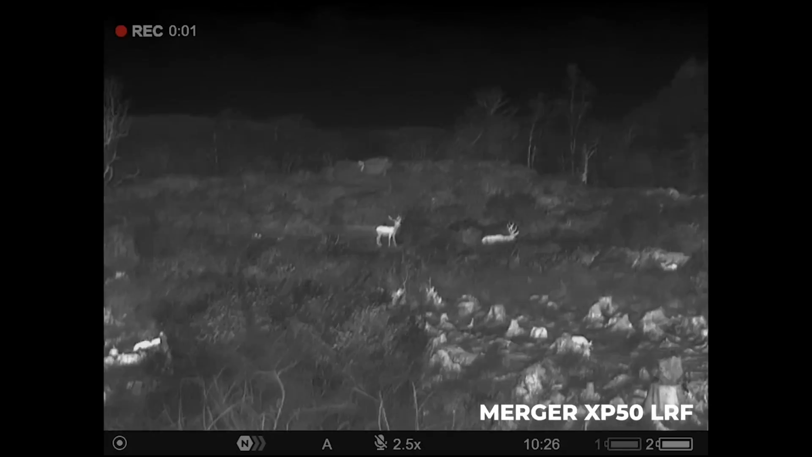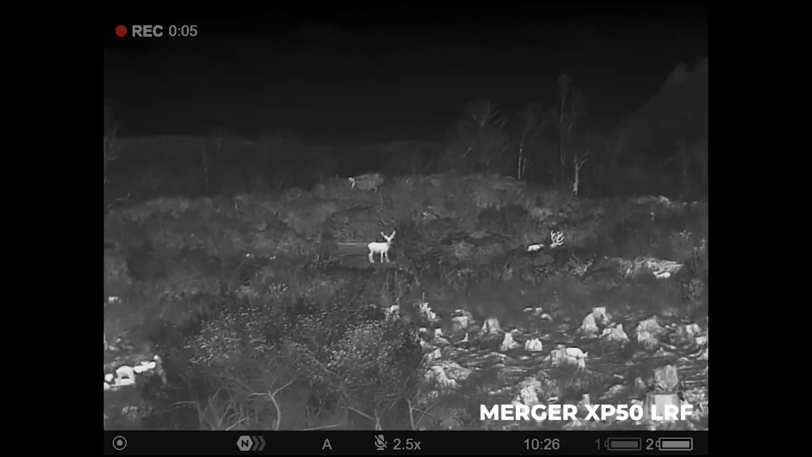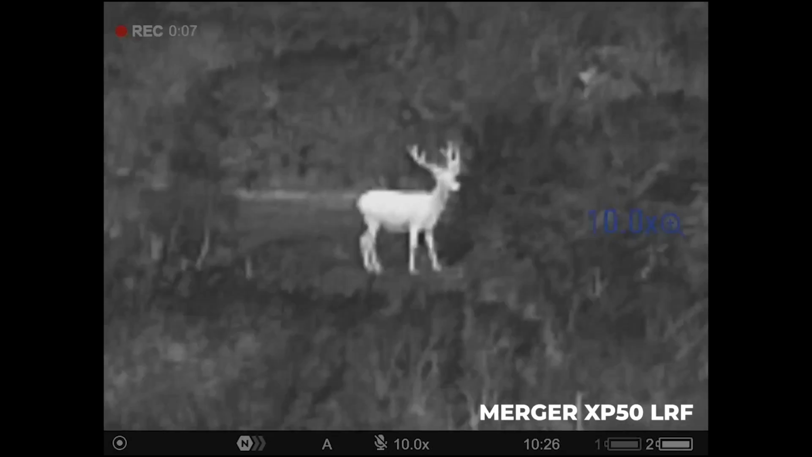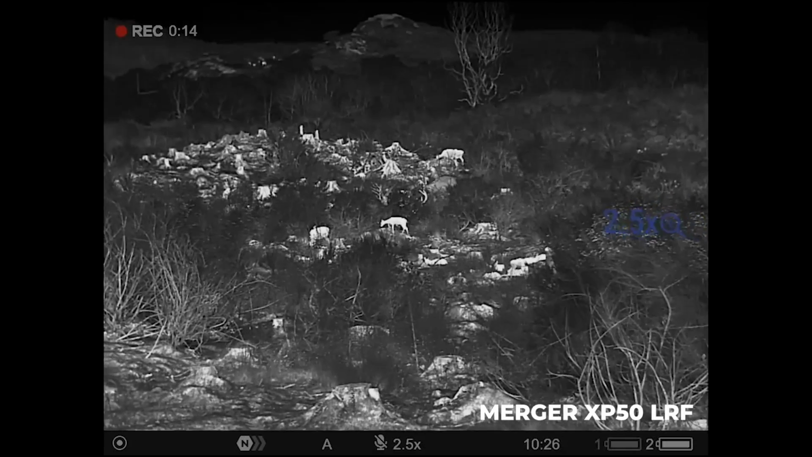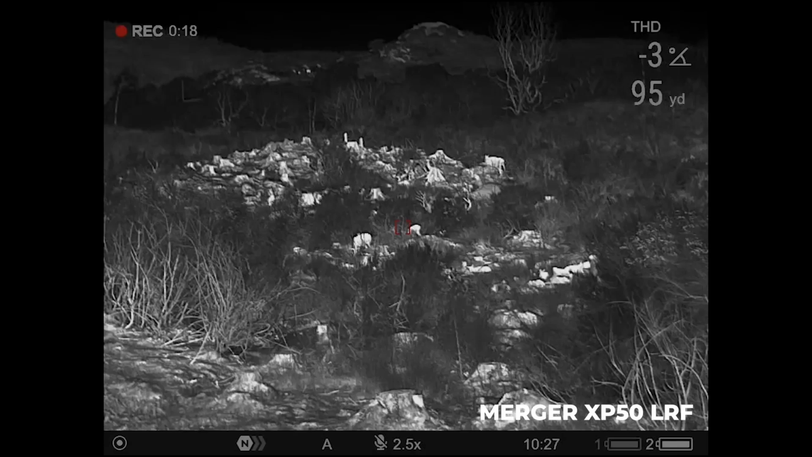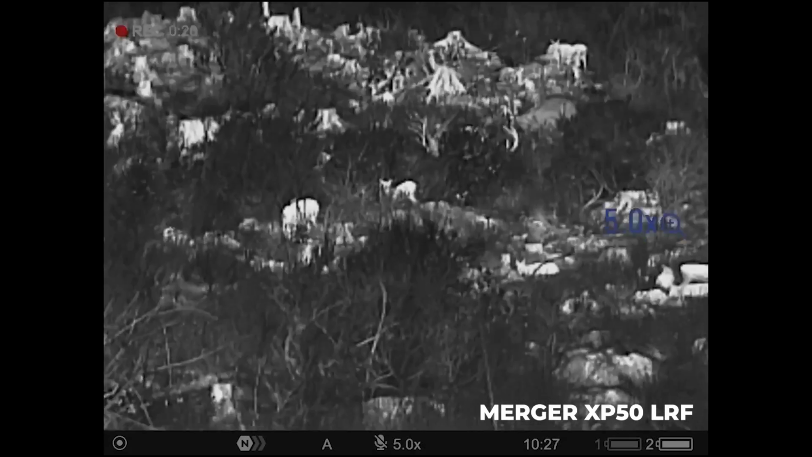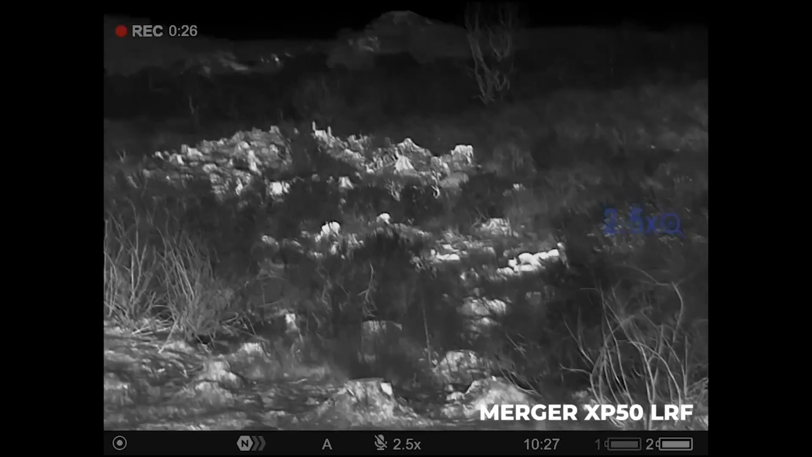Again, back over to the XPs now on the first set of deer, 163 yards. On base mag, a 2.5, ×5, ×10, ×20, zooming all the way in there. You'll see the pixelization, and just scanning the area there, just seeing some other deer. So you'll see the clarity you're getting on the XPs, but the pixelization you gain once you start on the zoom factor.